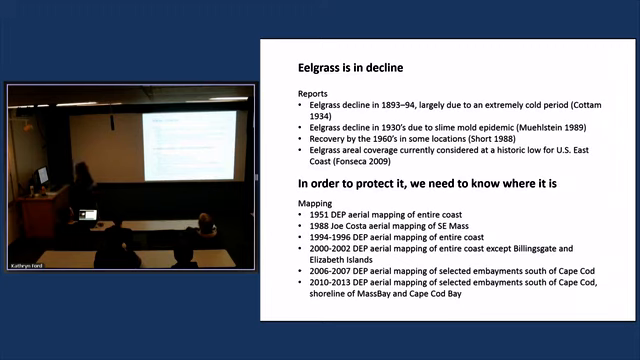This is some of the evidence we have that eelgrass is in decline. We have reports from 1893 to 1894. The thought is that the loss at that time was caused by extremely cold weather. The eelgrass decline is well known in the 1930s due to a slime mold epidemic.